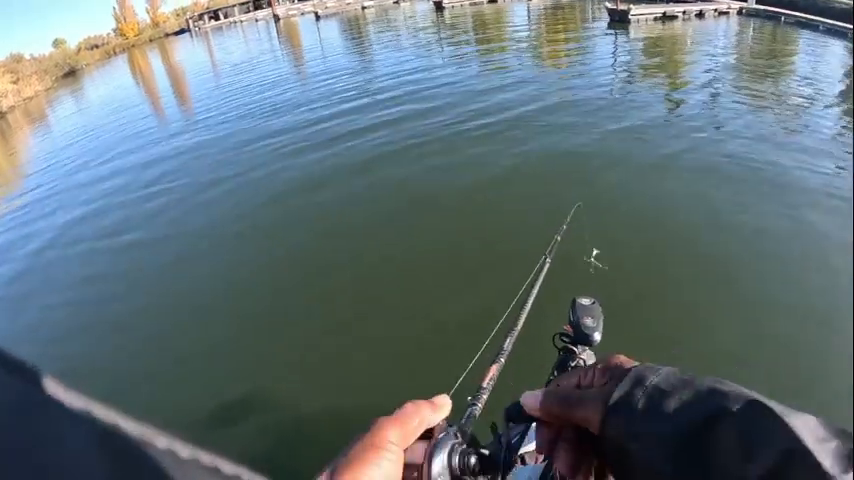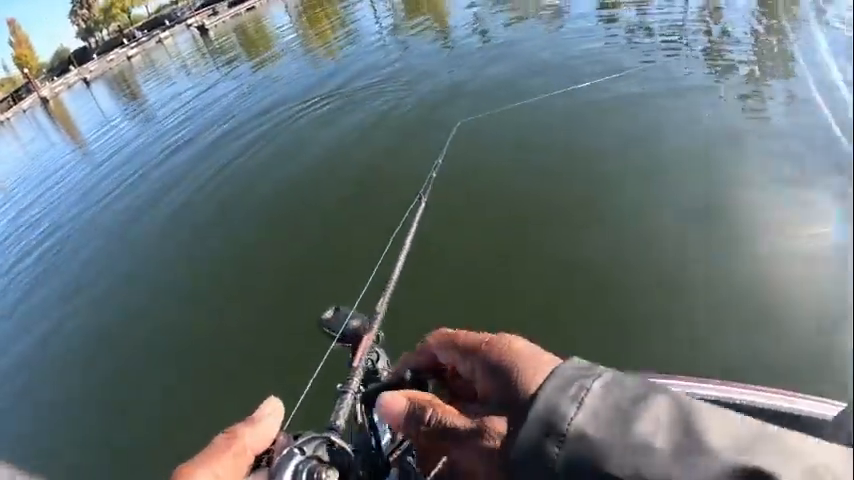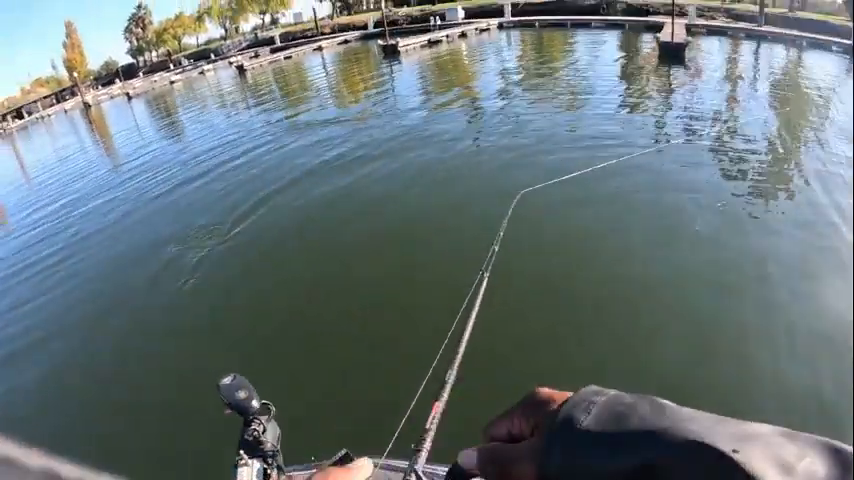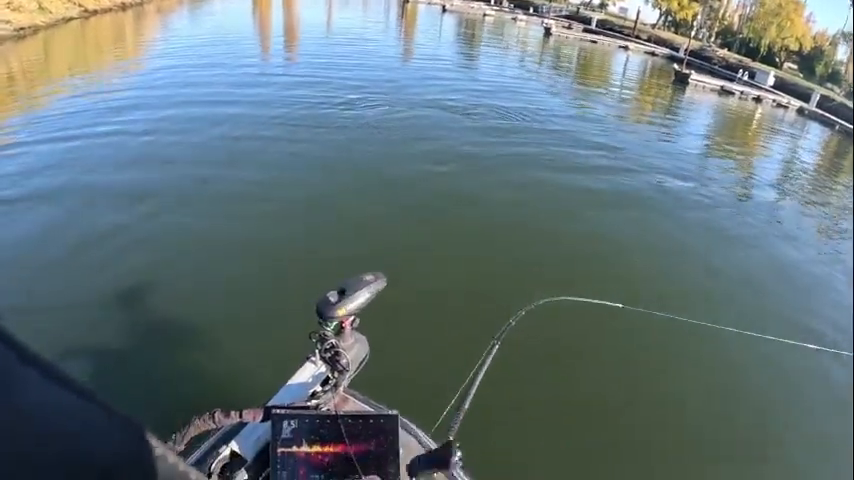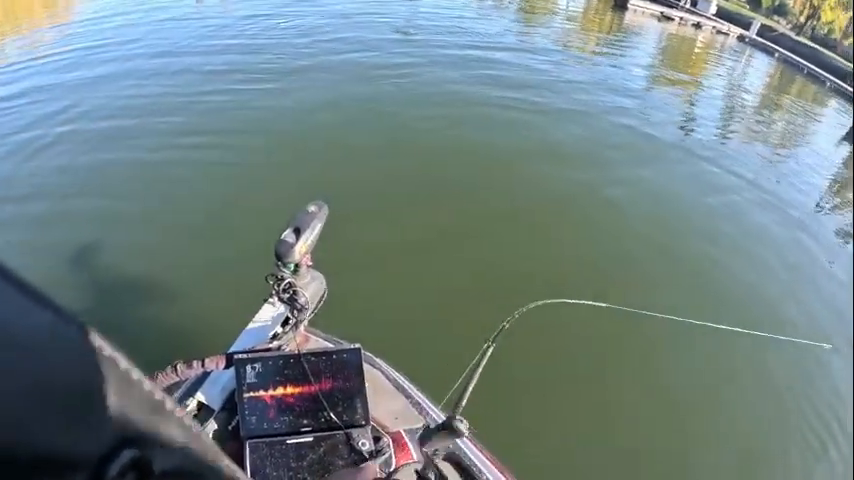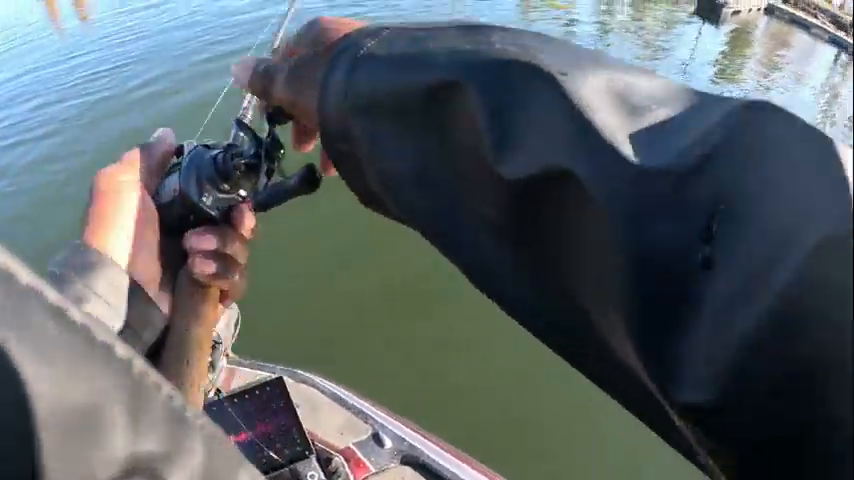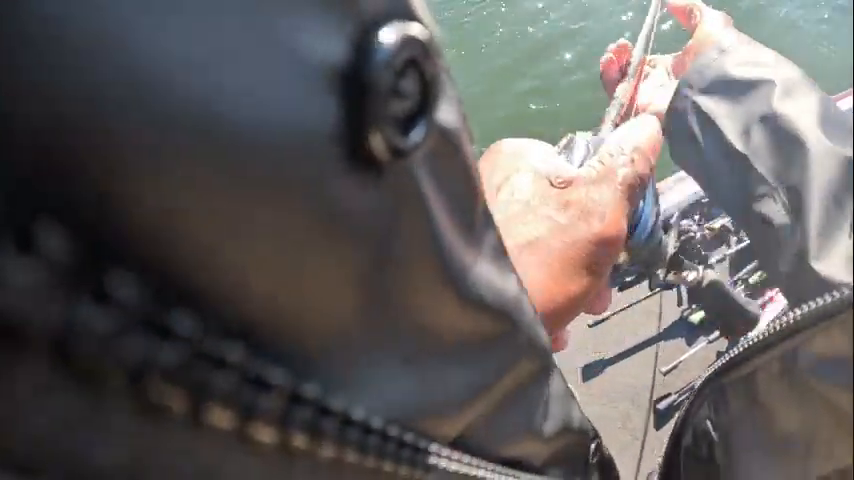Hold it over here. He's over here. Oh, now you trying to hook set. Now you got the hook set going on. Okay. Oh, got him. I got him. Oh God. Oh, this is a nice one too. Oh, I got two. We got two over here.